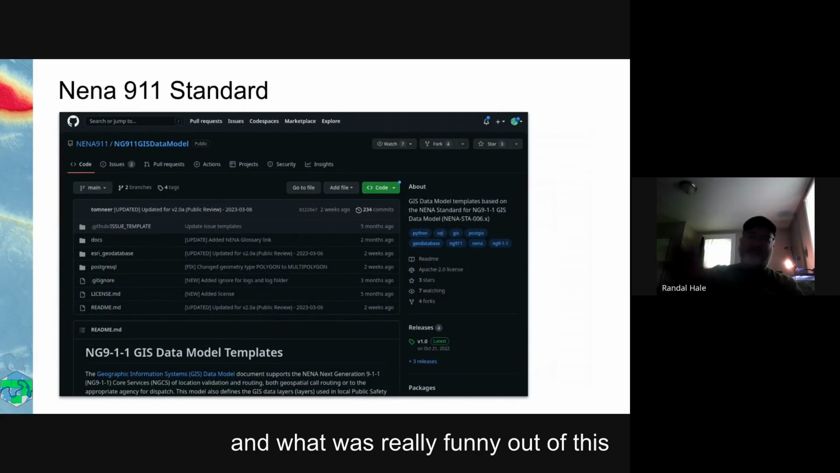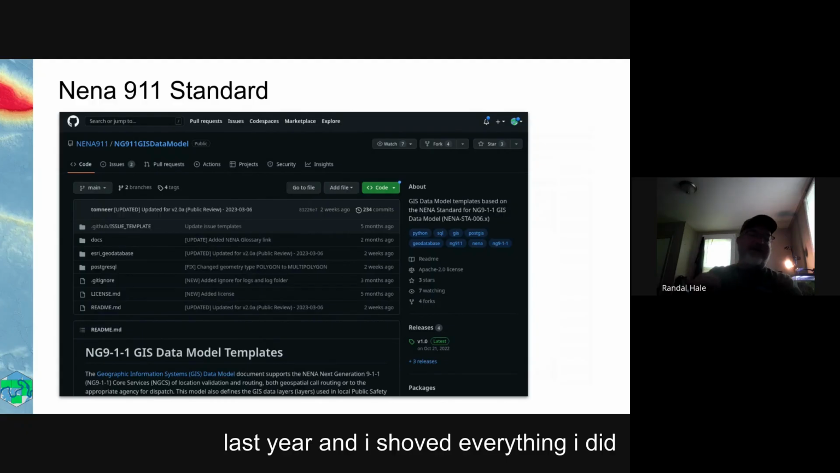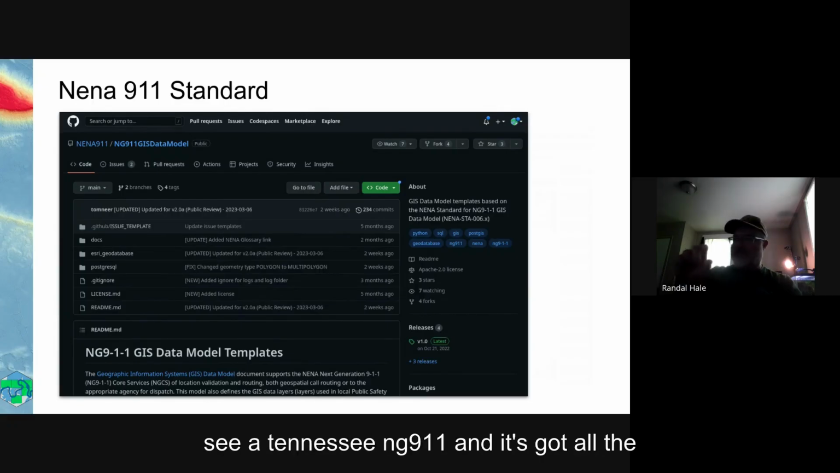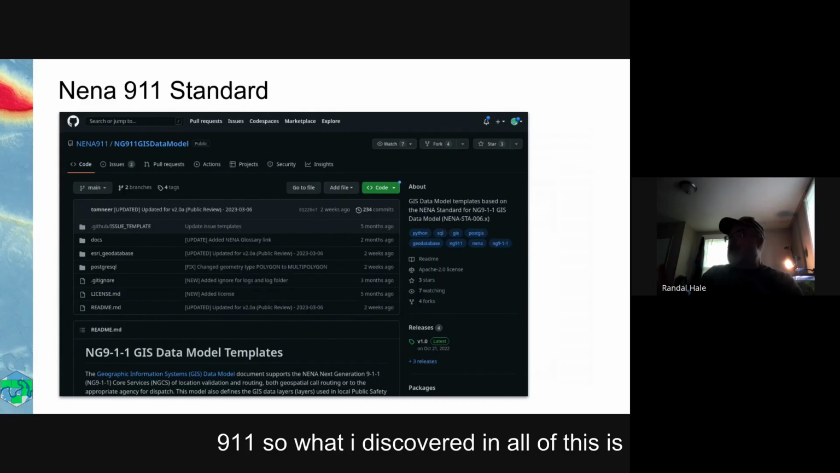And what was really funny out of this whole thing, so I got a little bit panicky, which is another long story, last year, and I shoved everything I did into GitHub. So if you get on GitHub, you look at North River Geo, you'll see a Tennessee NG911, and it's got all the setup scripts, all the stuff. It works great for Tennessee. If North Carolina, you might be able to get some ideas from it. I've carried those ideas over into the Oklahoma 911.